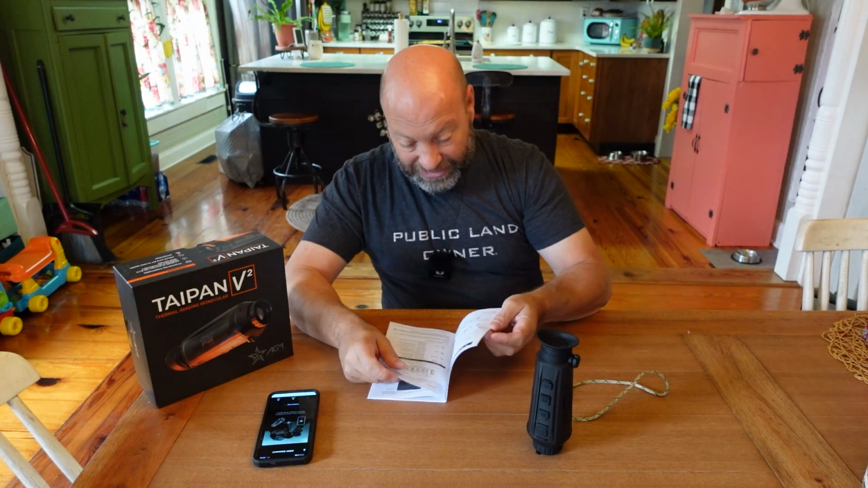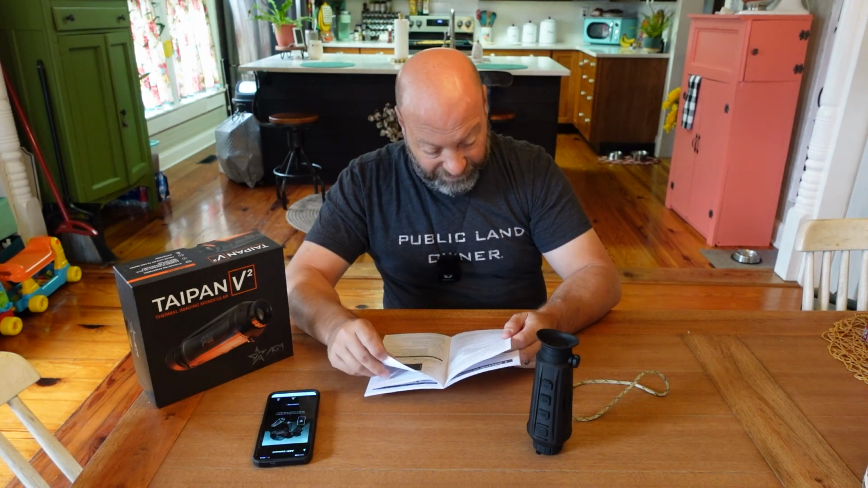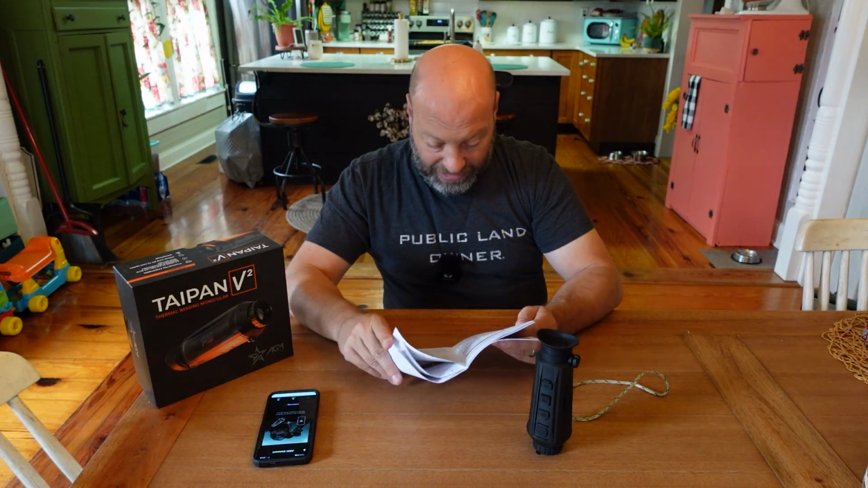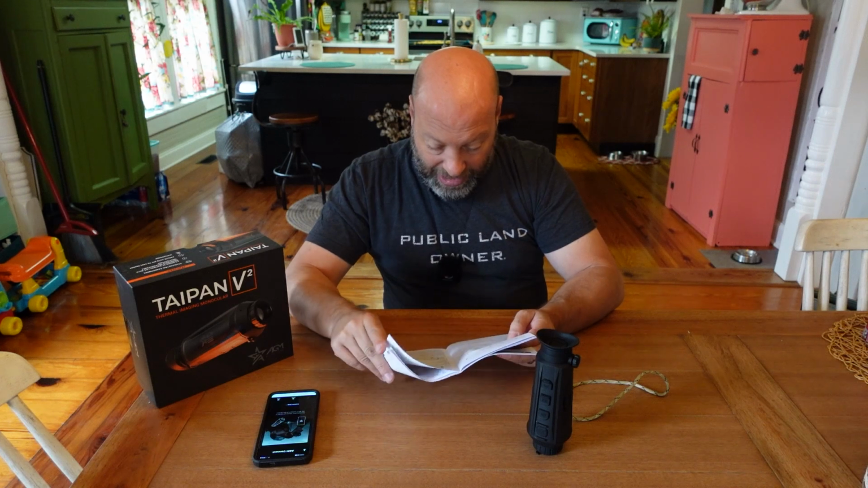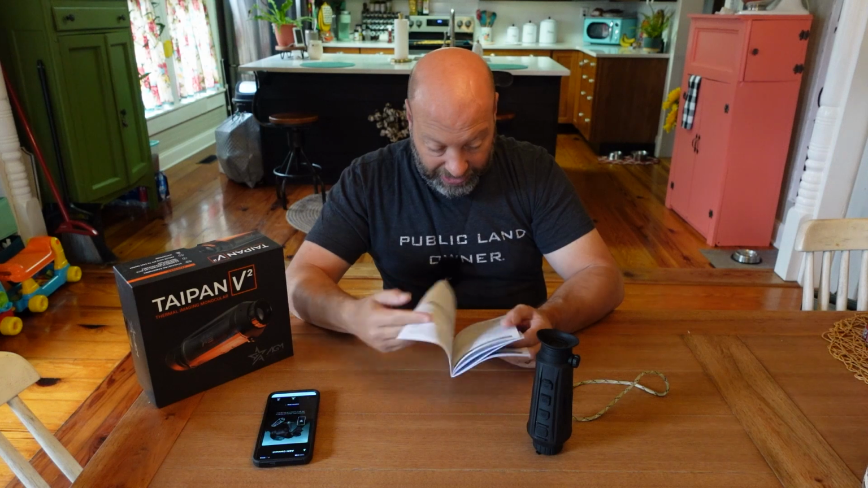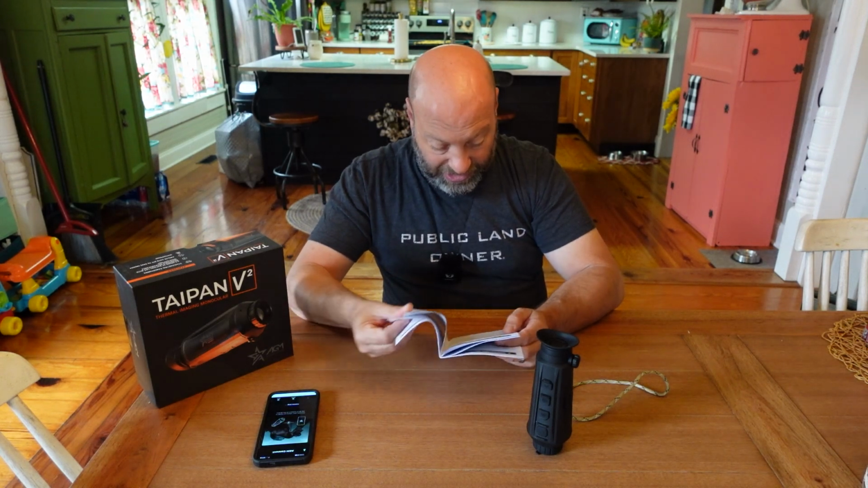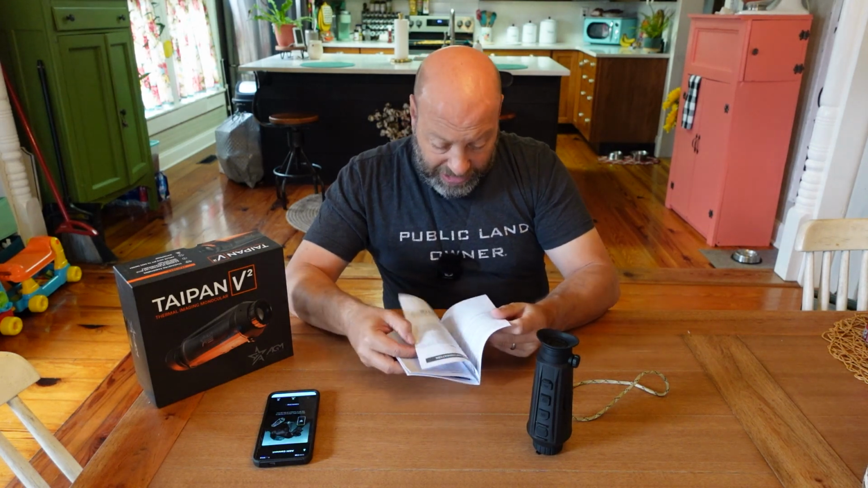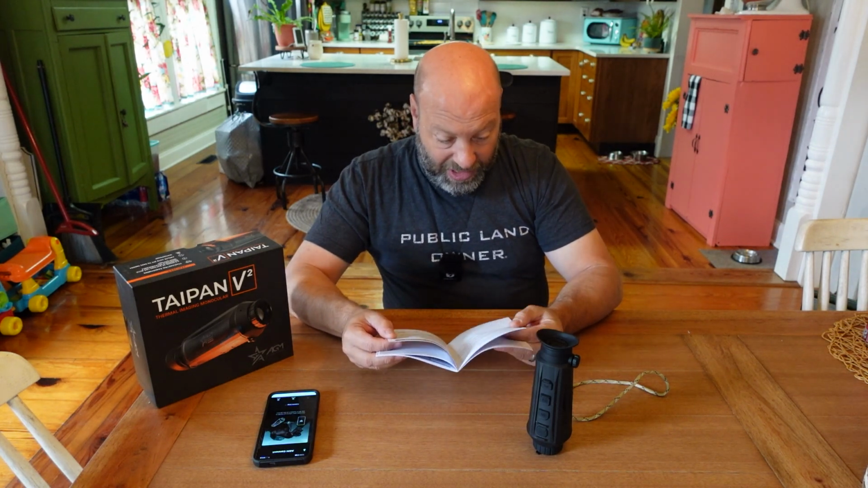But to tell you about the features or modes on here, where is my? It shows it in here. Hang on. I know what they are, but I want to make sure I call it what they call it. One second. Sorry, trying to get to it. The modes, because it's got basically 4 modes to it.